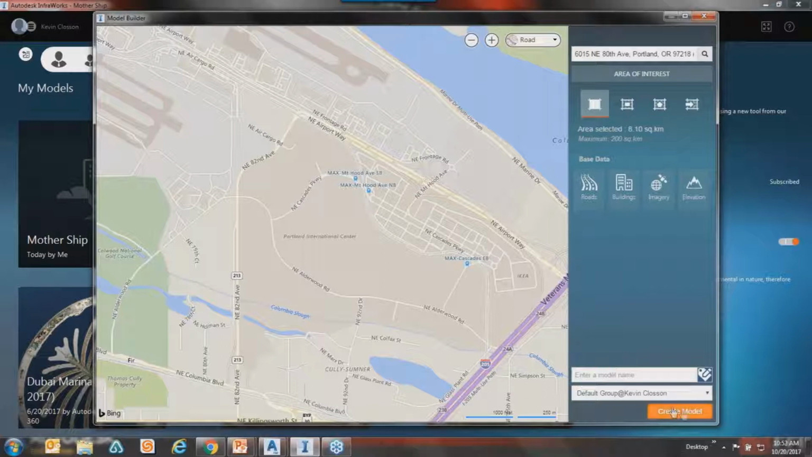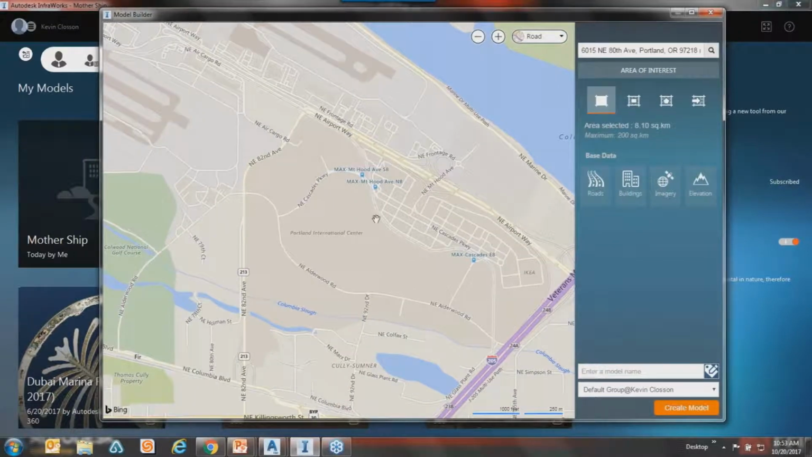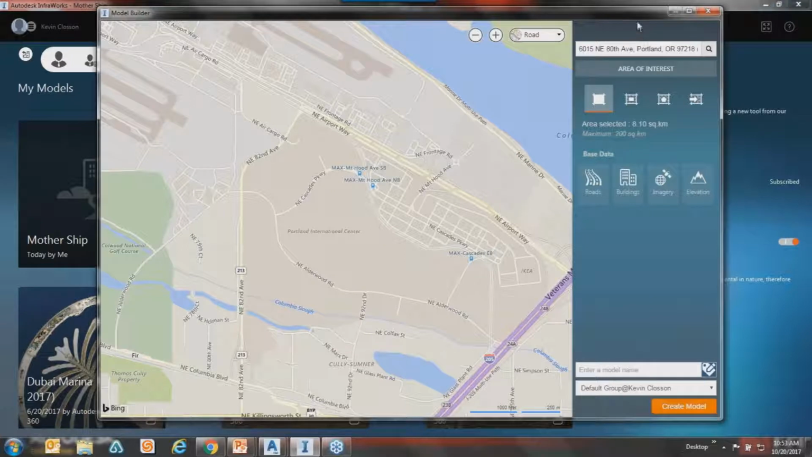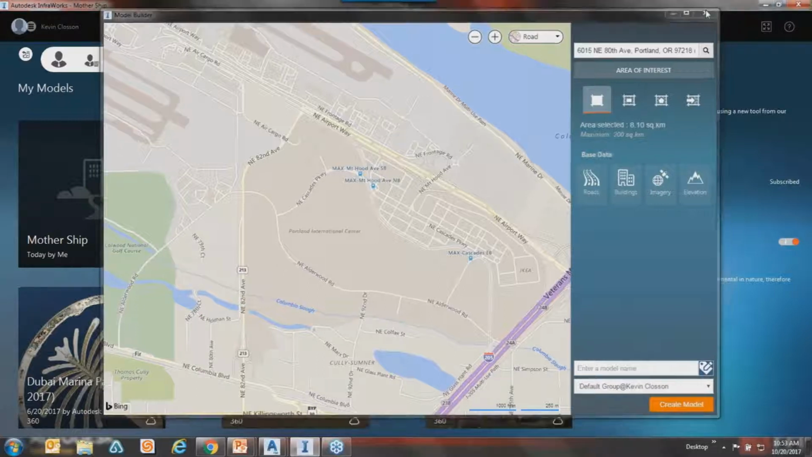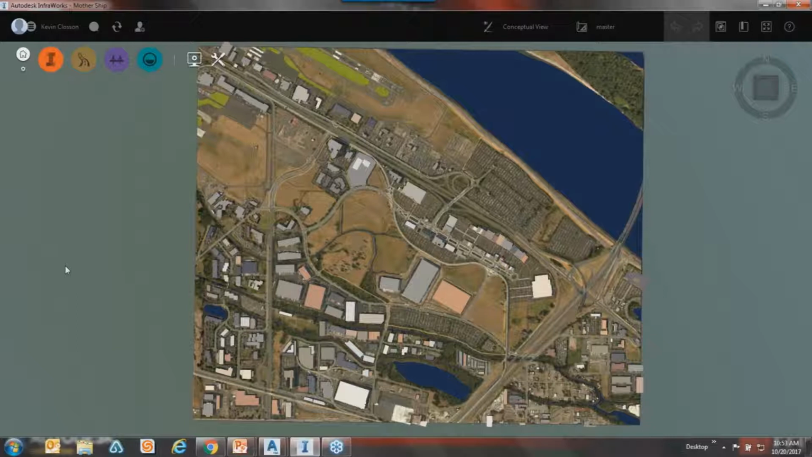And then I would name it, and then I would create the model. Now I don't want to do it because it takes a minute or two, though it's not that long at all. In fact, it didn't take long at all. But what you end up with is you'll get an email that tells you your model is ready, so it sends it out to the cloud, renders it, does all that kind of thing. And then at the end of it, you should get something that looks like this. There it is.